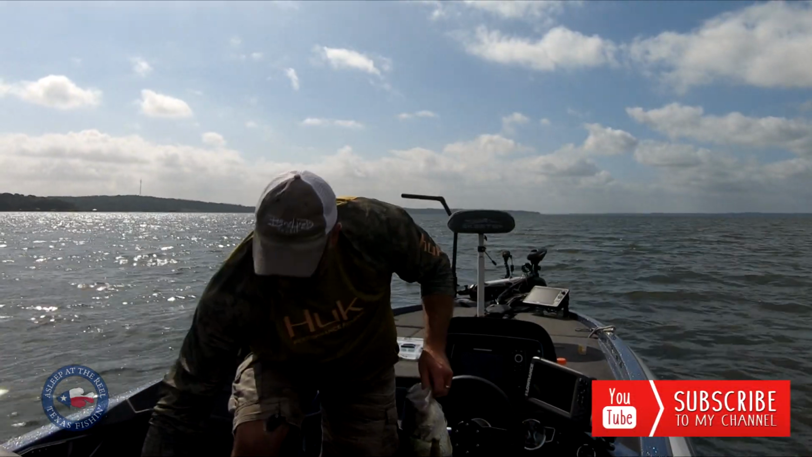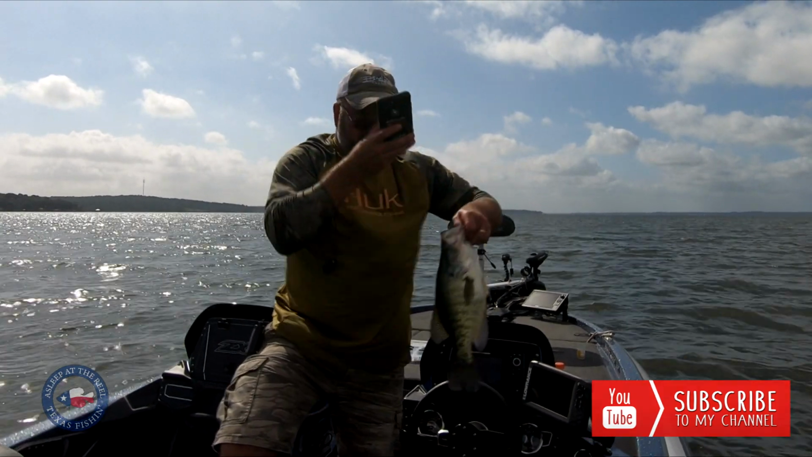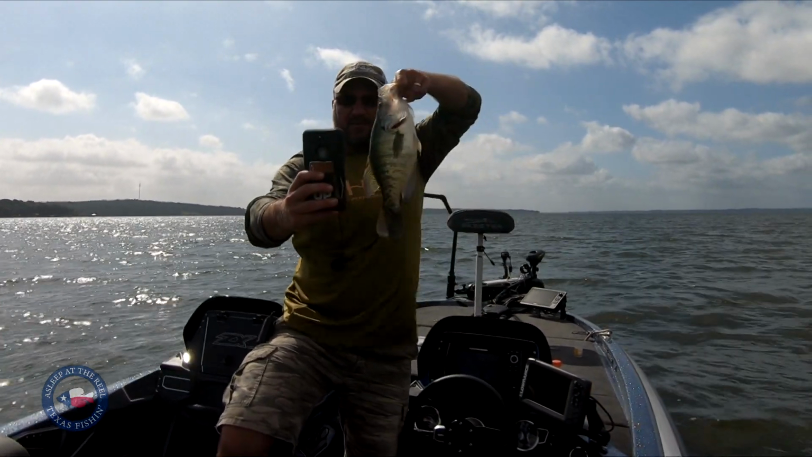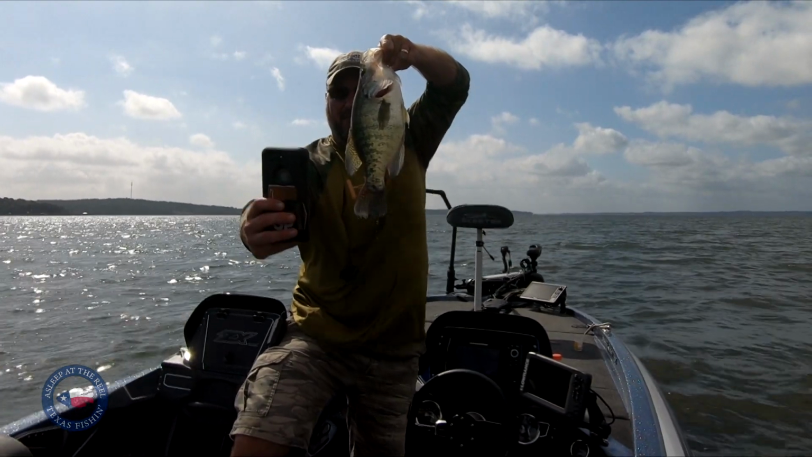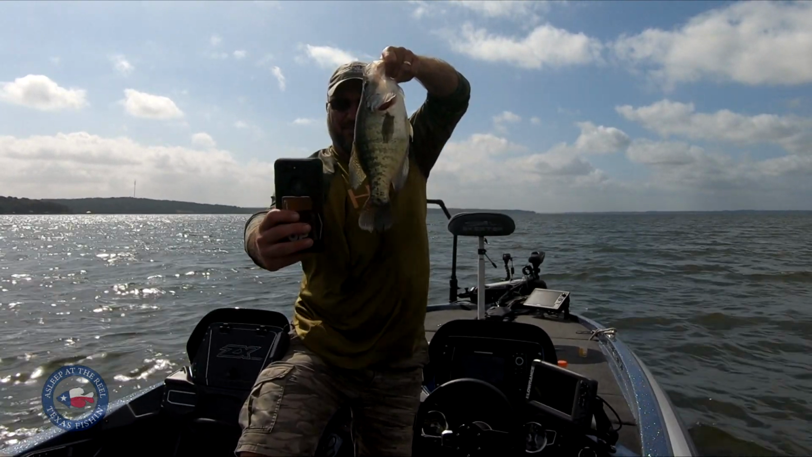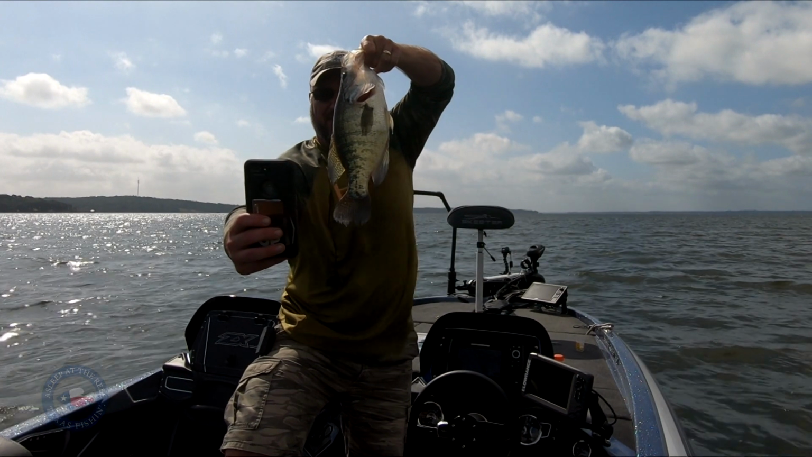And then obviously no fishing trip is complete without a selfie of your big fish. There we go. Oh yeah. 15 and a half inches, 2.4 pounds.